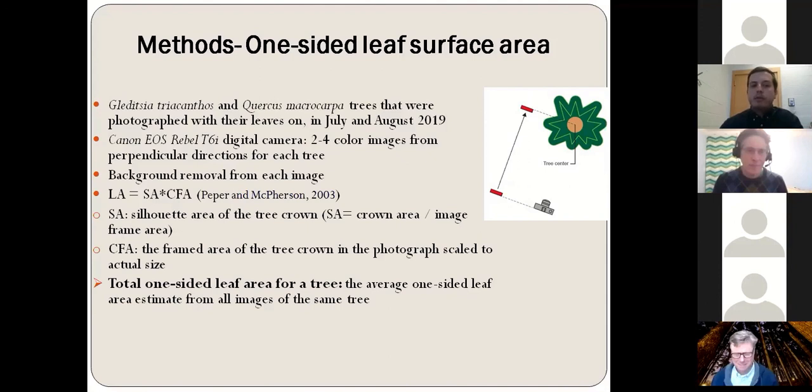Here I'm showing you a simplified form of the model that estimates the leaf surface area, which is a function of two variables: the silhouette area of the tree crown, which is the crown area divided by the image frame area, and the framed area of the tree crown in the photograph scaled to the actual size. Of course, there are more steps and more variables that go into the leaf surface area, but this is a simplified form of the model.